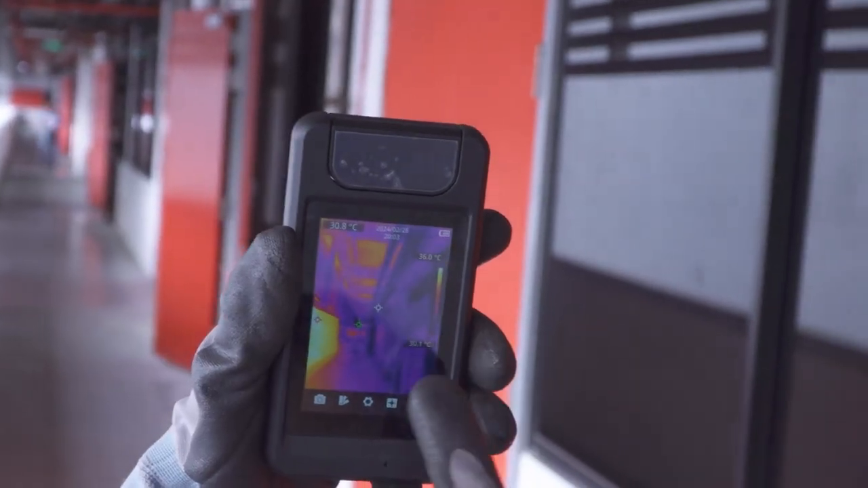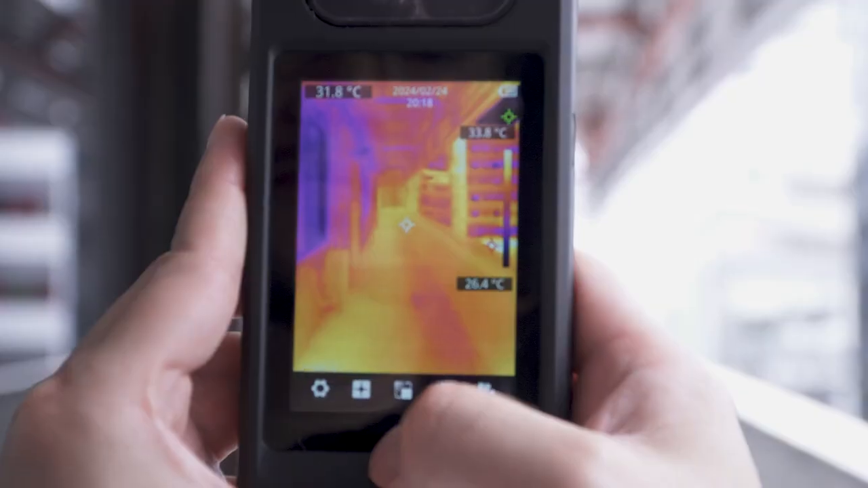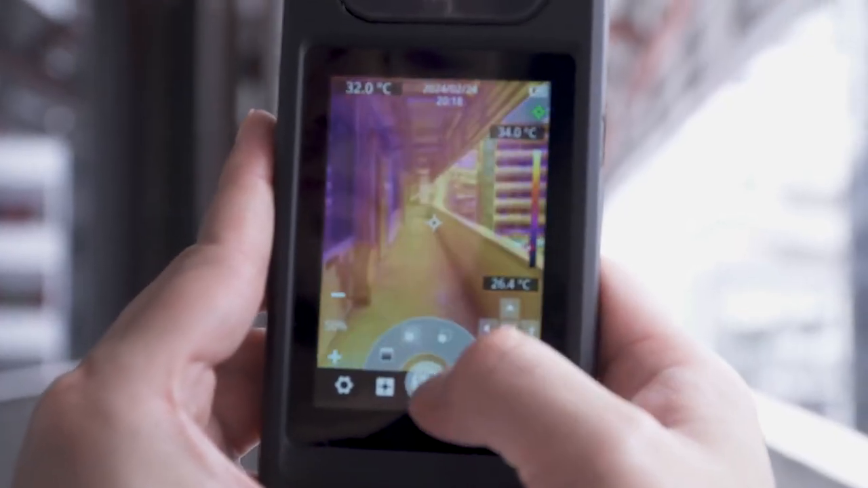However, I have a minor nitpick for this device. At times when I'm wearing gloves, I am unable to press the right buttons as they are really small. So, a small improvement that could be made would be allowing users to increase the UI element size. This is, however, a really insignificant flaw, and the pros still outweigh the cons.